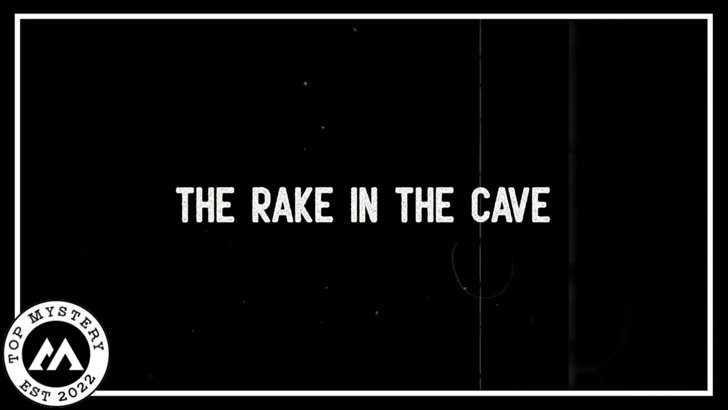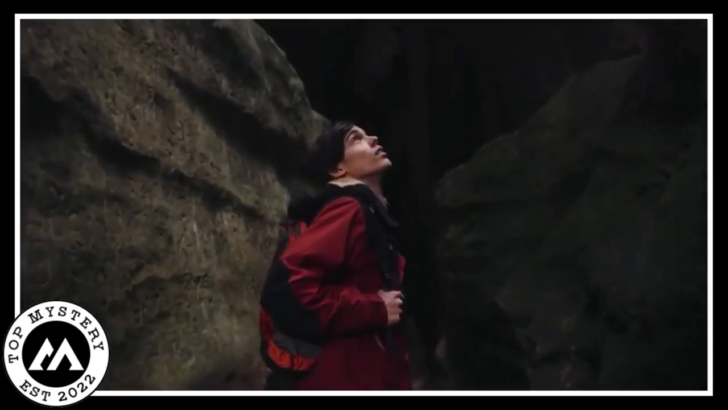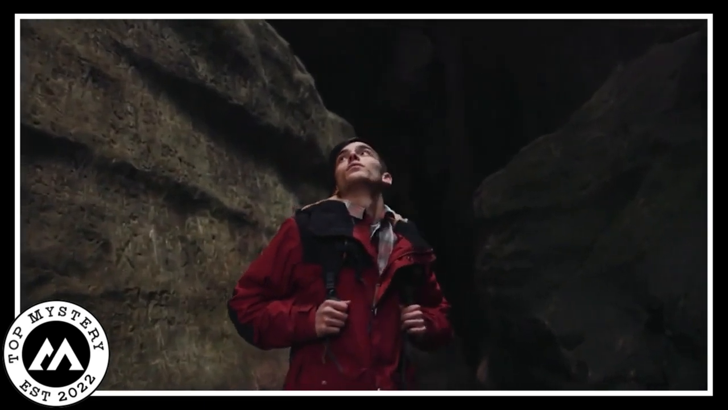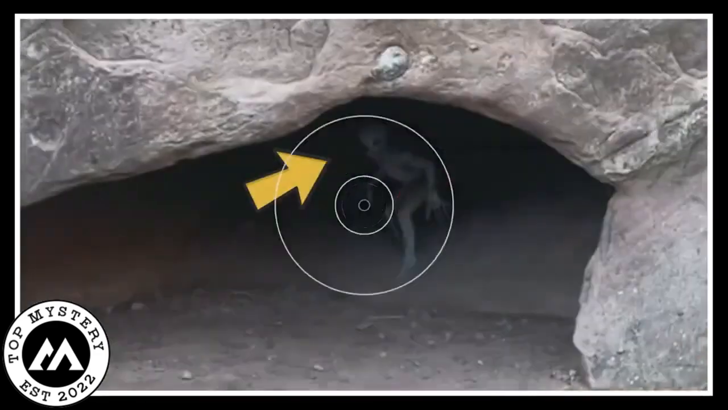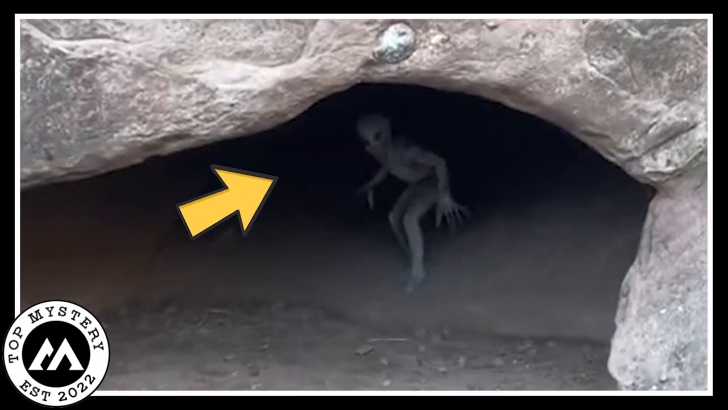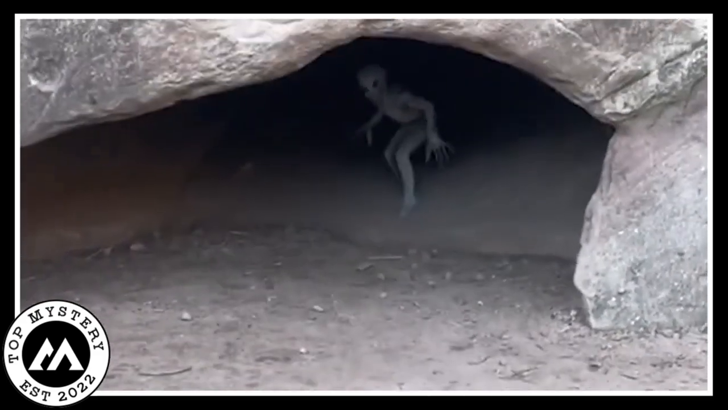The rake in the cave. In a quiet, spooky cave, a man with just his camera stumbled upon something really strange. The camera zoomed in on the dark cave, and a weird feeling crept over the man. Then, out of the darkness, a creature appeared, unlike anything anyone had ever seen before. The camera recorded this mysterious creature slowly coming into view.